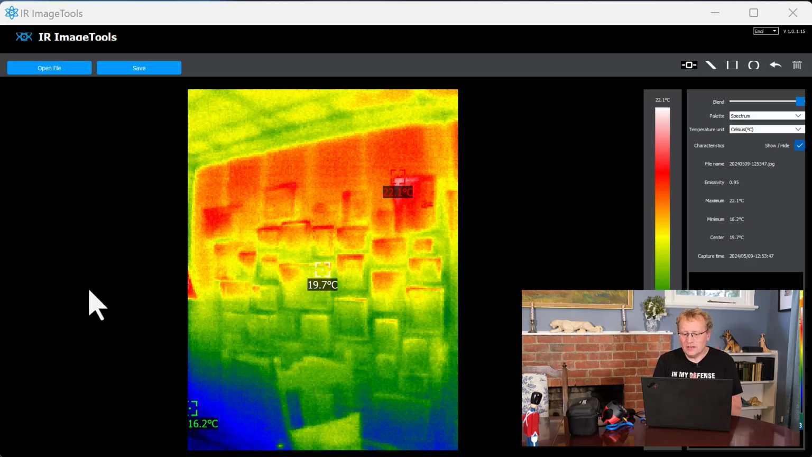And what you get is, at first glance, sort of rudimentary, right? So we have the image and we have the labels on it. As you can see on the screen, we have the lowest temperature, the center, or where the spot is, and the highest temperature, which in this case is 22.1. Now, we can then start manipulating this a bit. So this is kind of neat, actually.